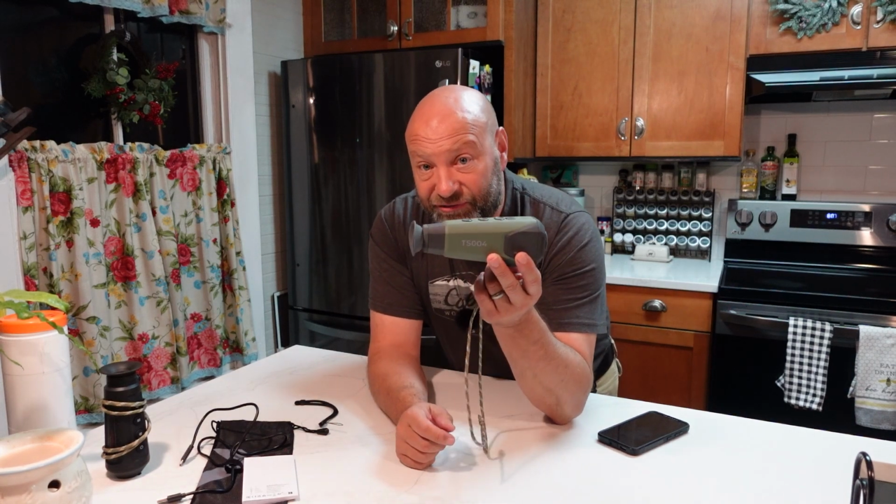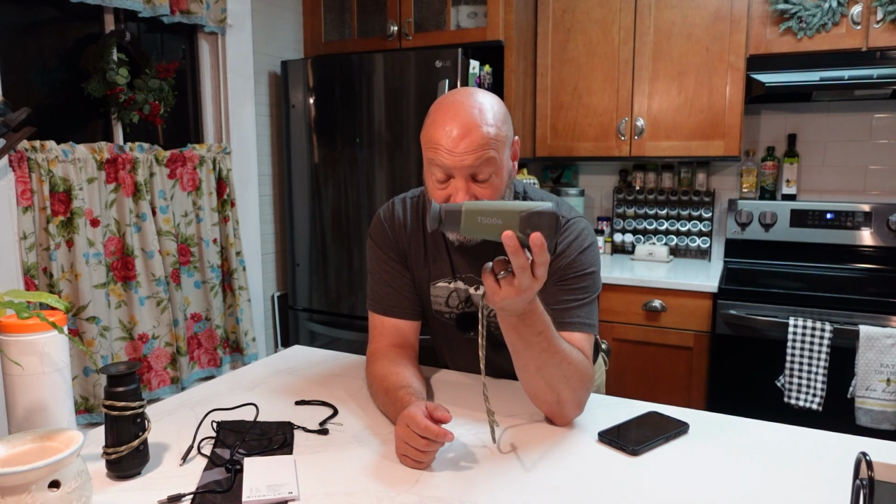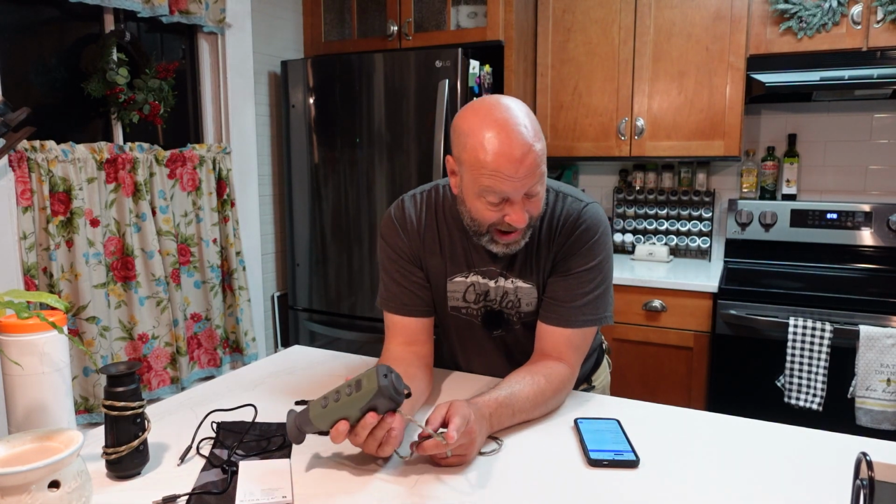But this one is actually a 286 or 284. I can't remember which one they call it, but this is a 256. I'll pull the specs up and tell you. But this one here, what matters in thermals is resolution, and what matters is the refresh rate. This is a 50 megahertz refresh rate, and it is a 256 resolution. Puts it kind of middle of the road. This is pretty dang phenomenal. There's no doubt about it.